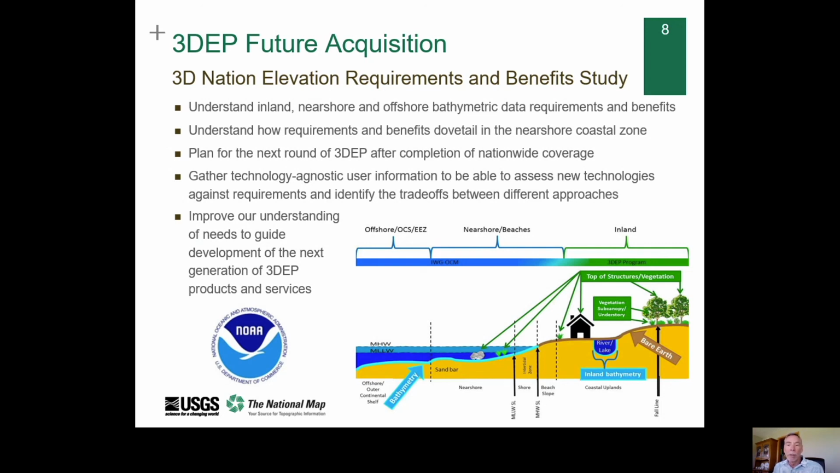Many of you may be participating in the current 3D Nation Requirements and Benefits Study, which is designed to determine elevation needs from our highest mountains to our deepest oceans. The USGS National Geospatial Program uses this information to assure our programs continue to satisfy the needs of our nation for high-quality, enhanced elevation data.